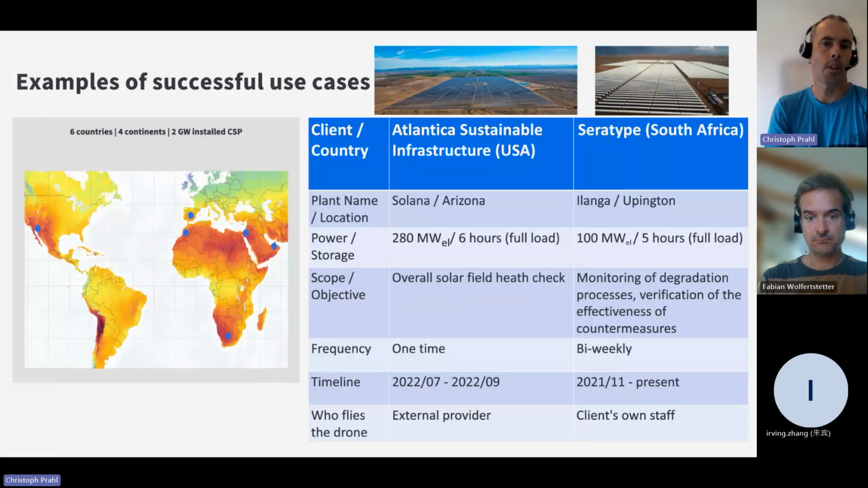The objective of the customer was to have an overall solar field health check to see if anything is wrong in the solar field. This analysis was carried out one time. It took us approximately one week to acquire the data, and then about a month to evaluate it all. The data acquisition was carried out by an external pilot from Las Vegas, who was doing all the paperwork for us and also flying the drone.